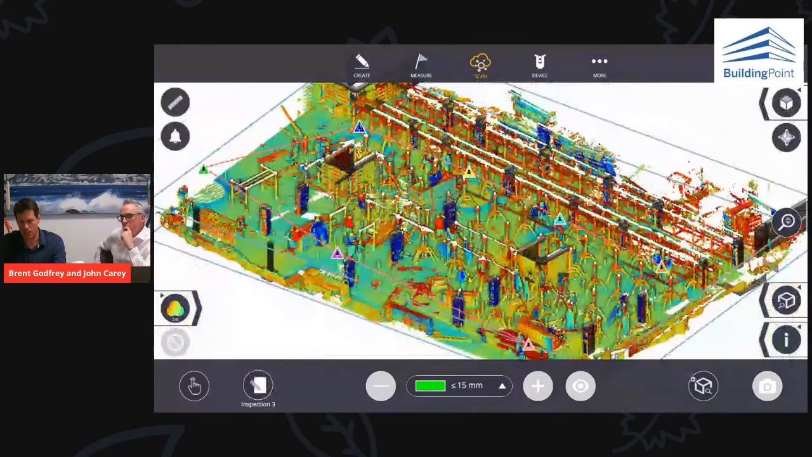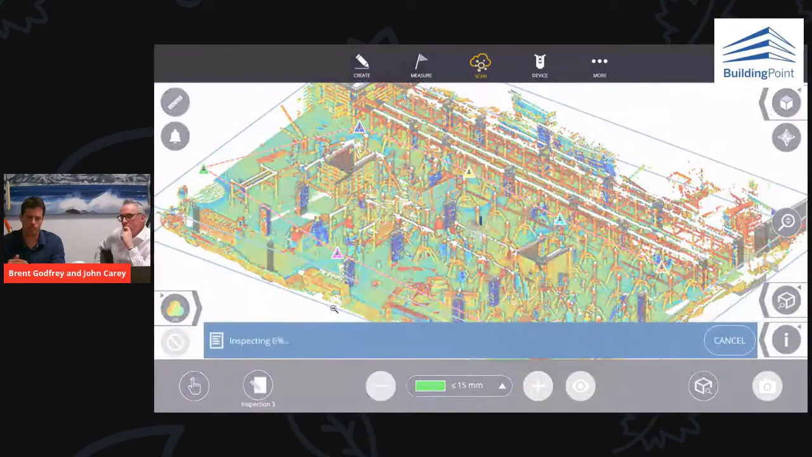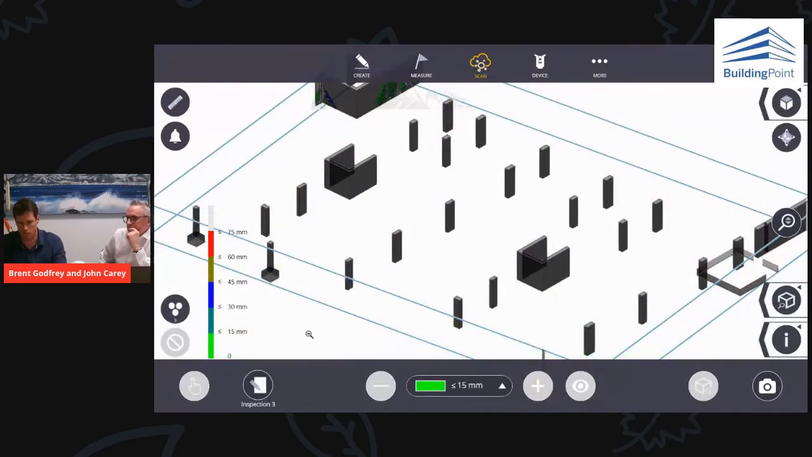It's as simple as now clicking on my inspection tool, and it's taking my model, only looking as far as what I set my maximum inspection range to be. So it doesn't have to run through the entire data set. It's just looking at what I'm wanting to analyze, and that makes it really fast and efficient. As you can see, the inspection is complete.